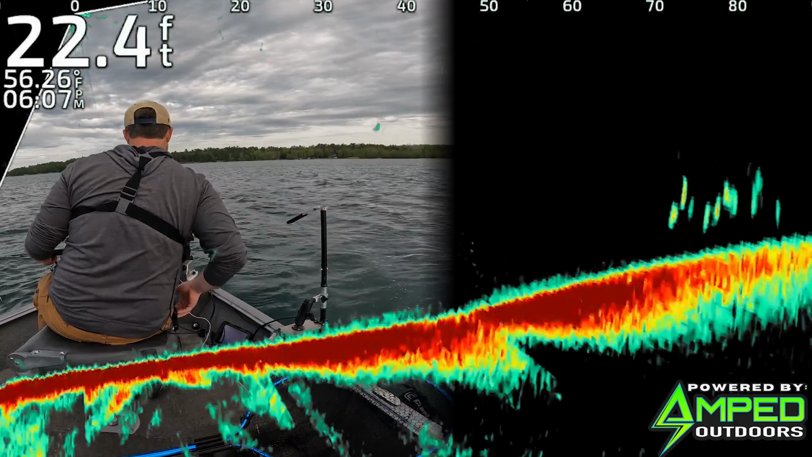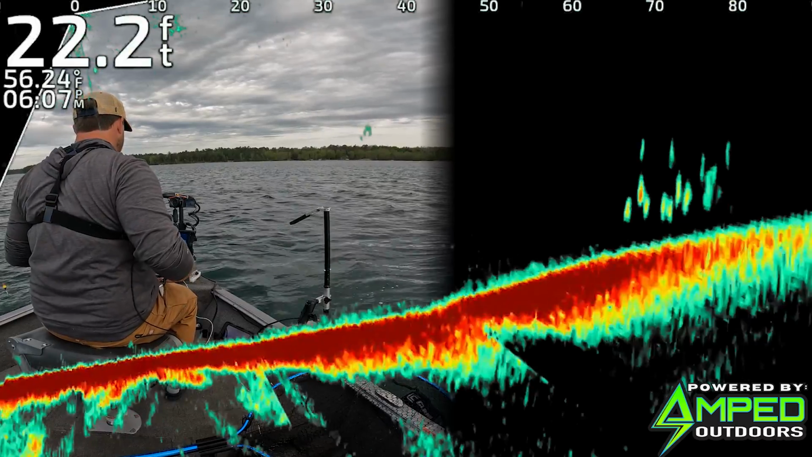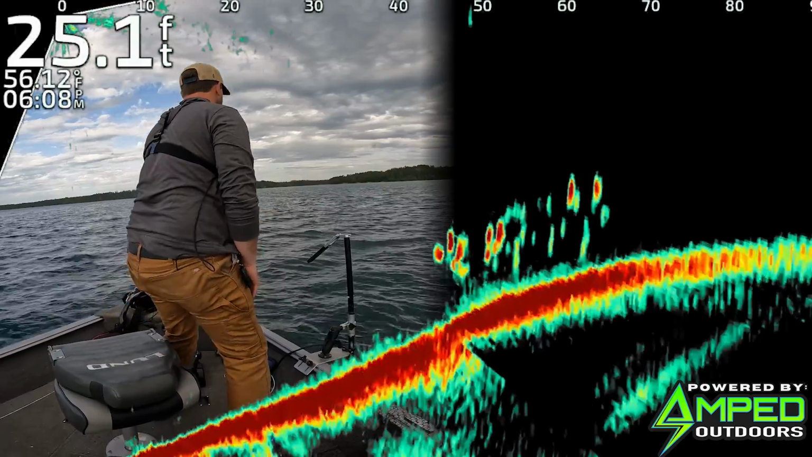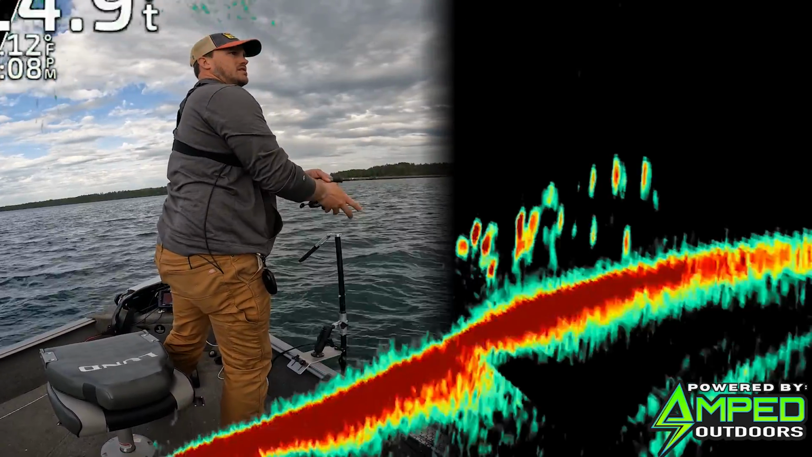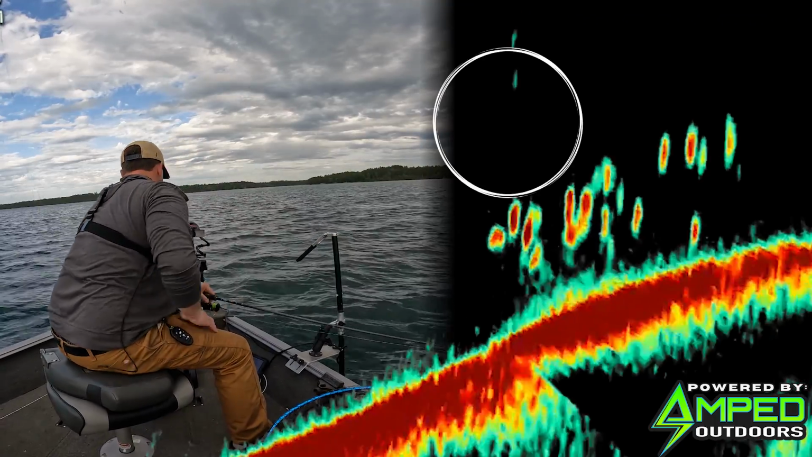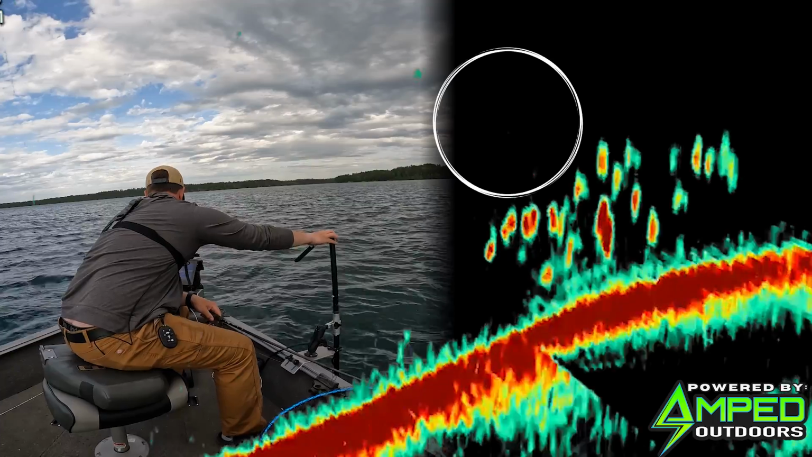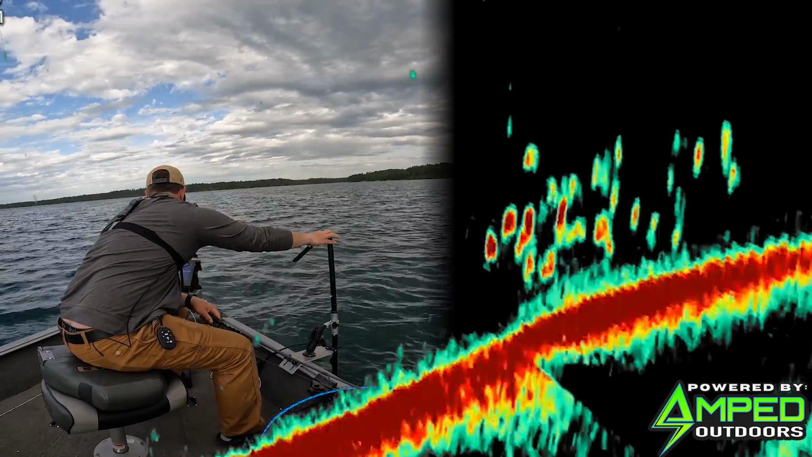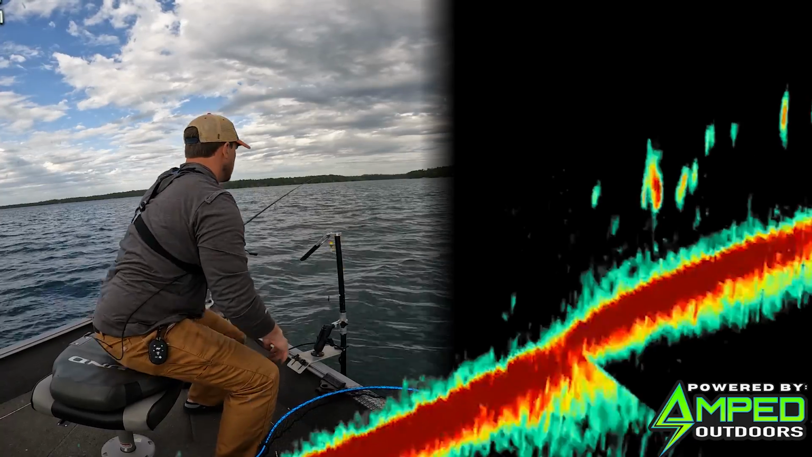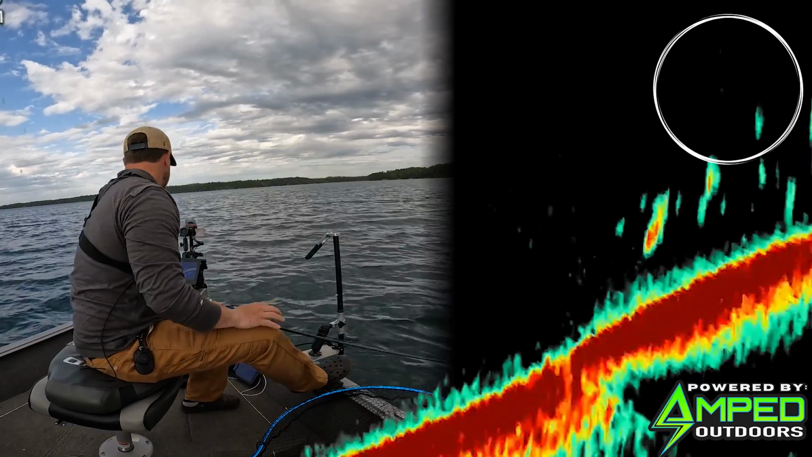See a bunch high there. Keep sliding slowly back. Hopefully I don't spook them. There you can see them up. These ones are a little bit tighter to bottom. We'll see here. See if I can get down to them or not. One's coming up right away to look, and not interested. Gonna recast a little more to the left. Pretty close to in that group of fish.